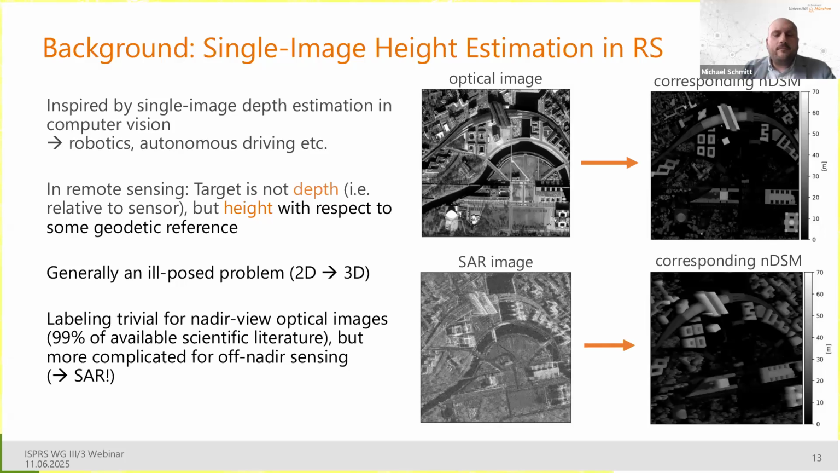In remote sensing, researchers soon started to apply the same principle, but here the big problem is that our target is not depth, that means some distance relative to the sensor, but height. And height is always something that is relative to some invisible geodetic reference. So I'm a geodesist by training. You can hear a full semester's class on heights and height systems.